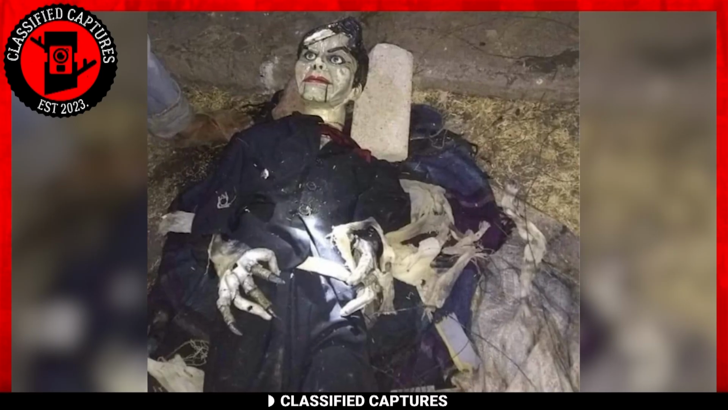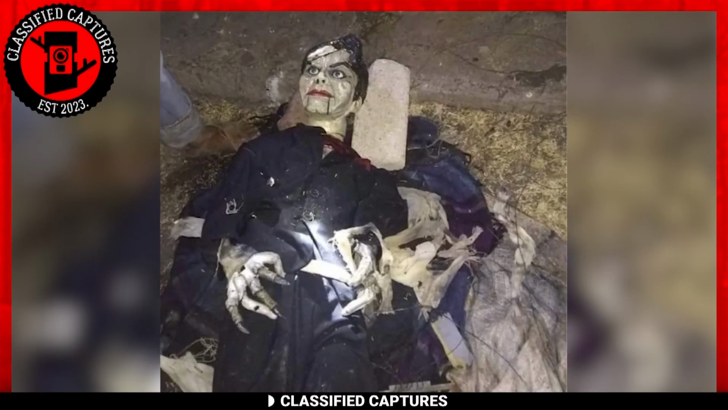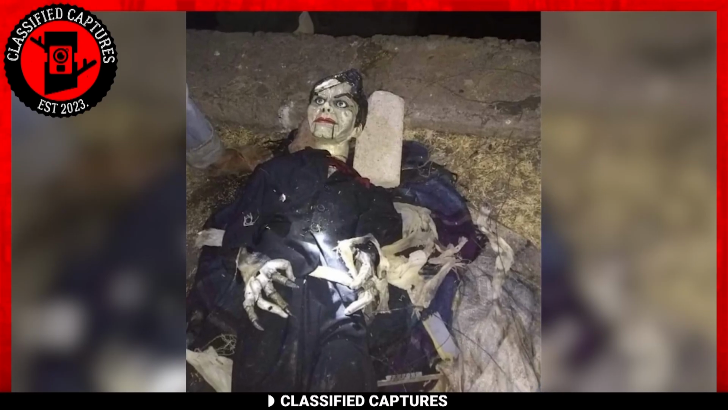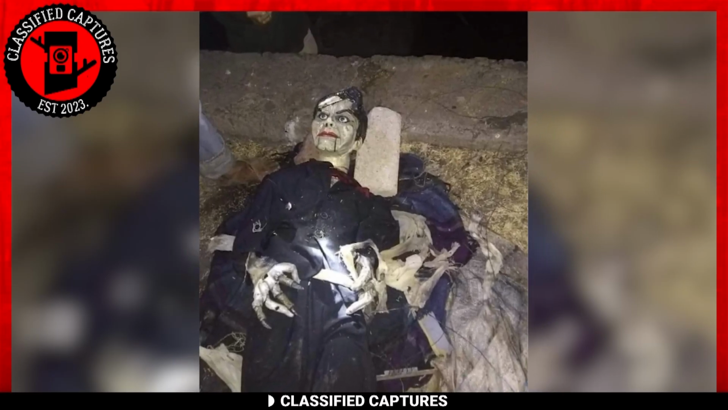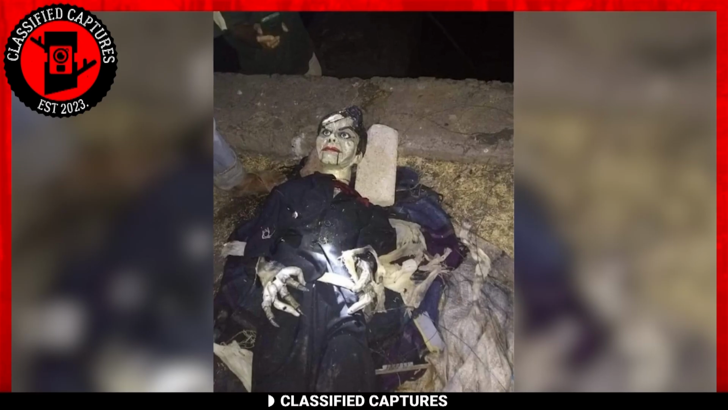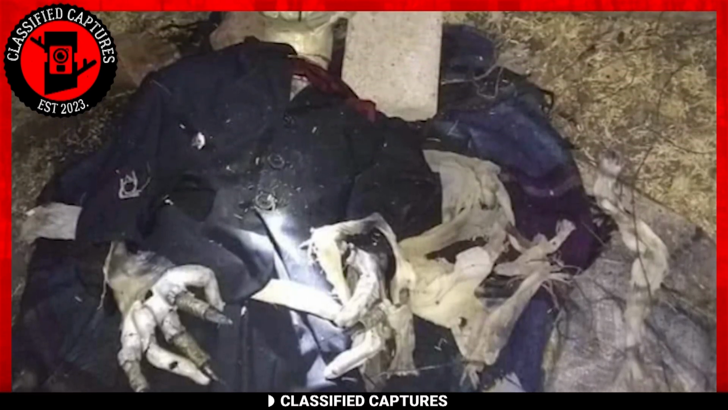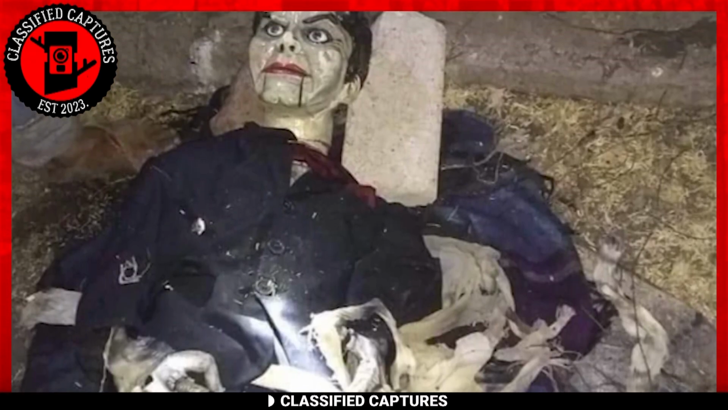While most would initially mistake this for a real-life horror scene, it's indeed just a doll, albeit one that raises a myriad of questions. How did it end up in the river? Who created it, and for what purpose? The answers remain elusive, shrouding this eerie discovery in an air of mystery. What's your take on this enigmatic doll?